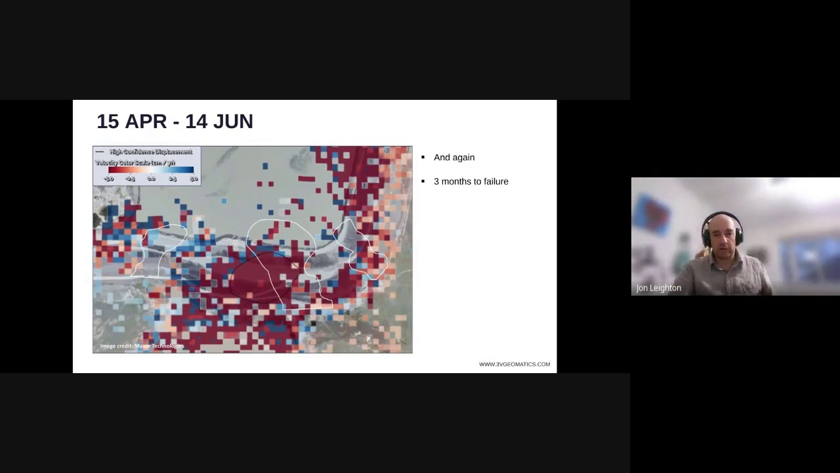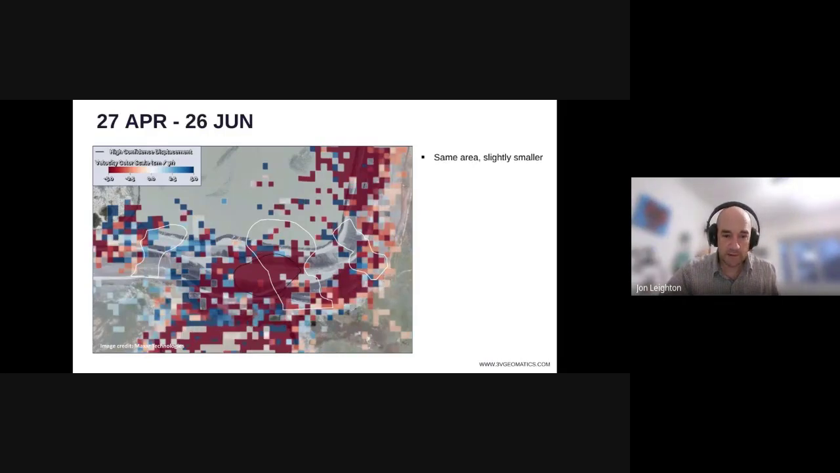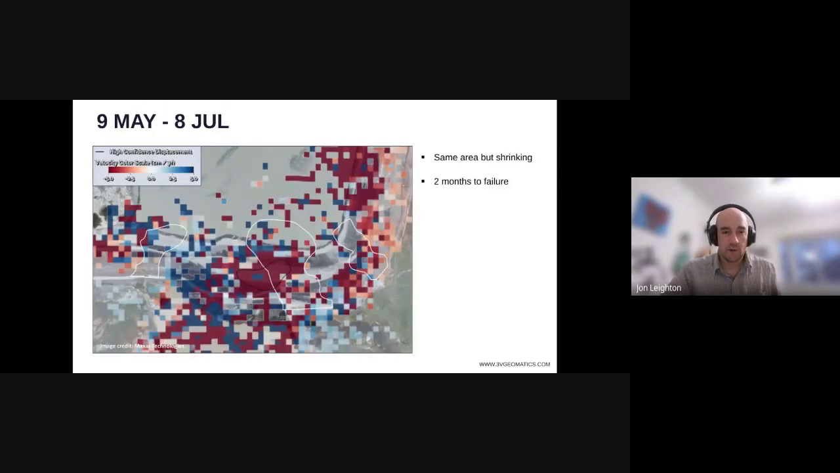And then again on the 14th of June, we're now 3 months to failure. And again on the 26th of June. And then on the 8th of July also. You can see it's got smaller here.